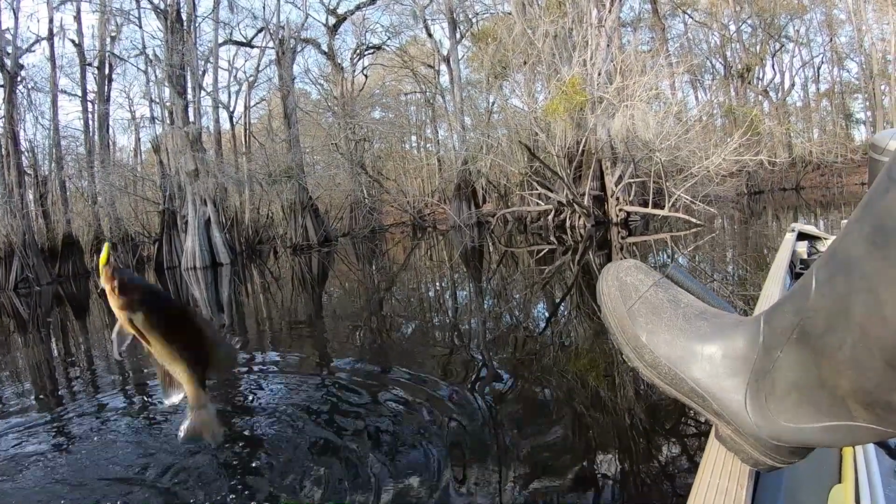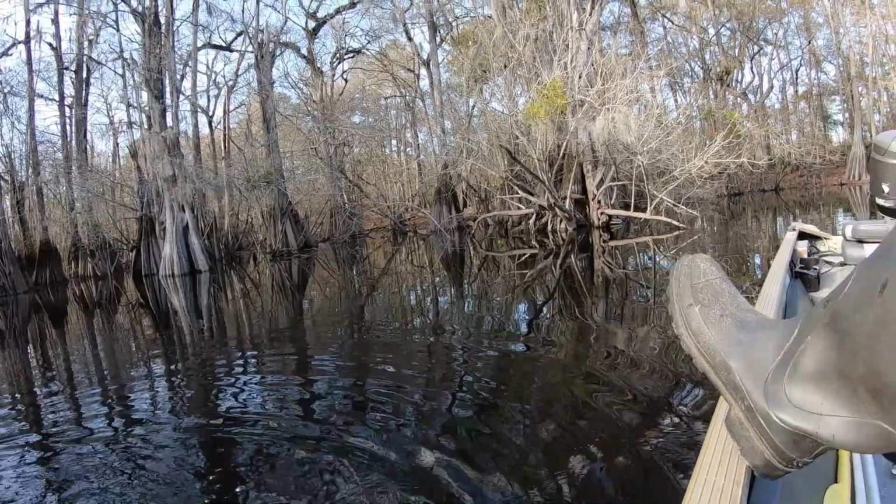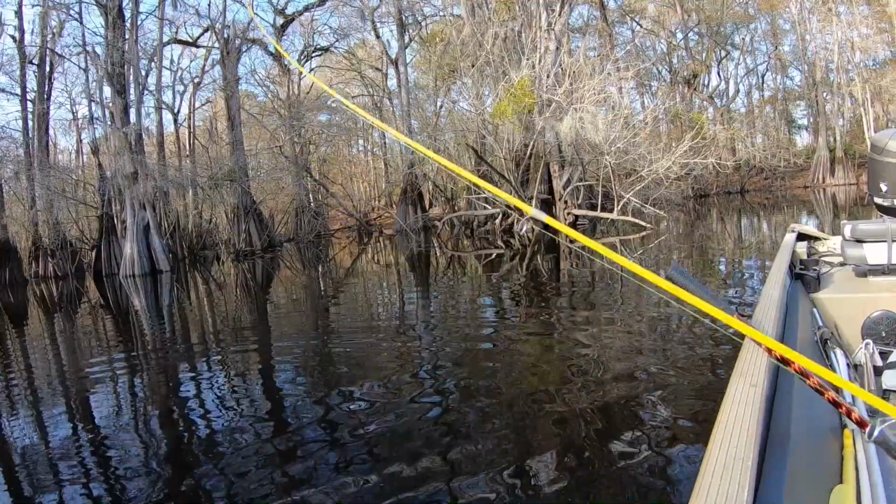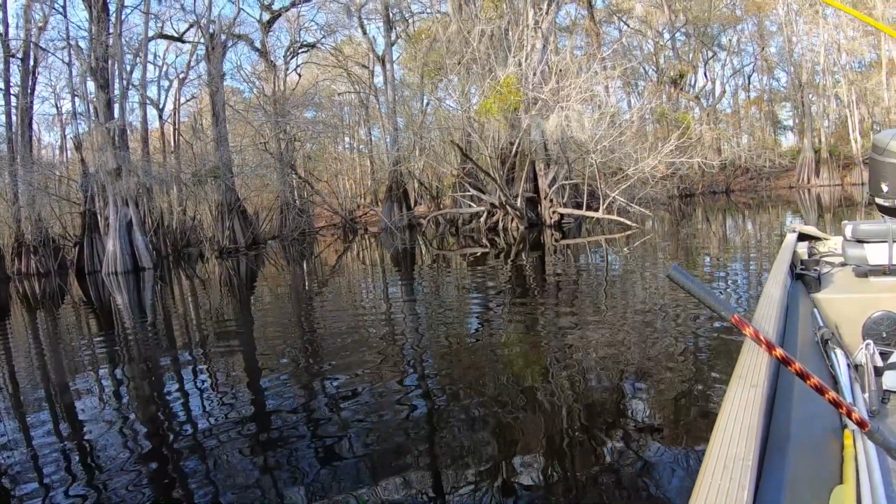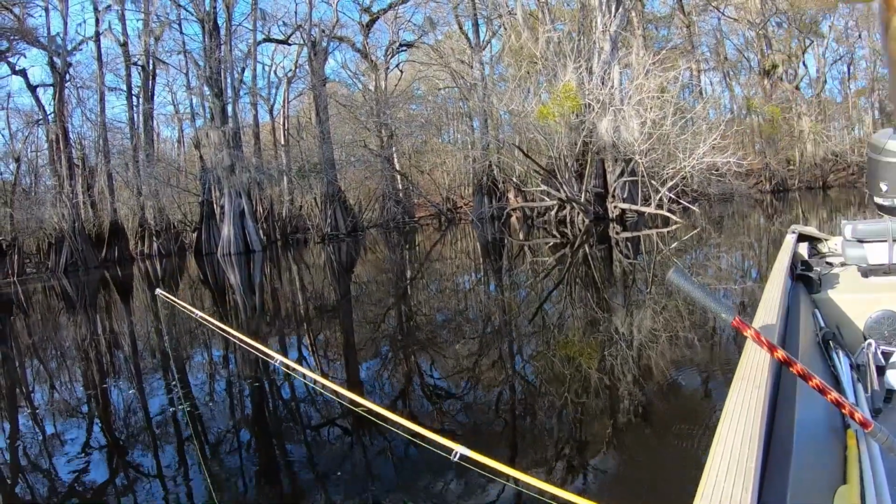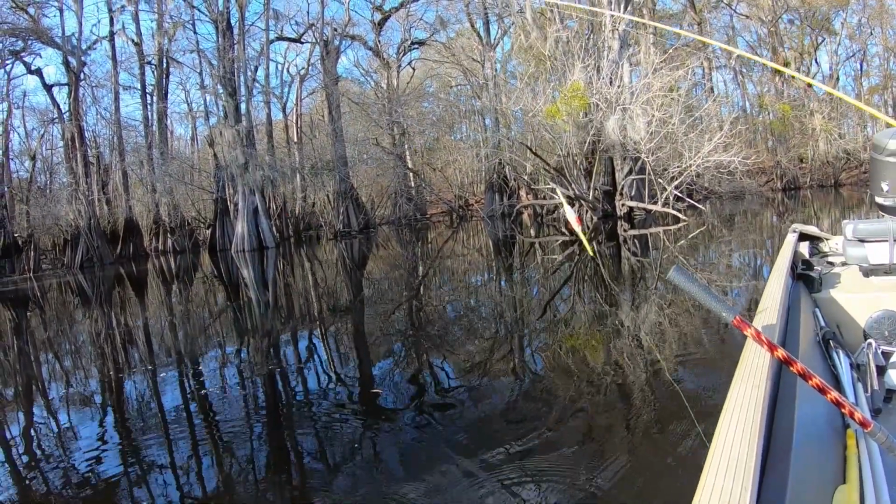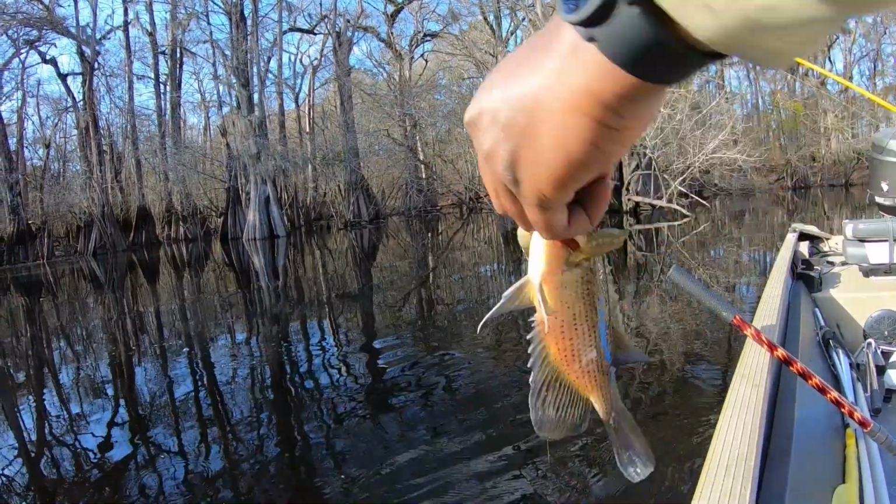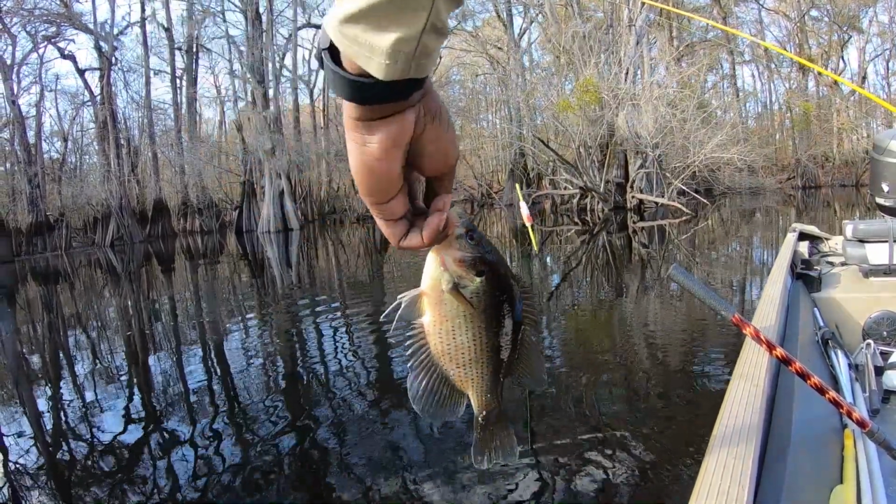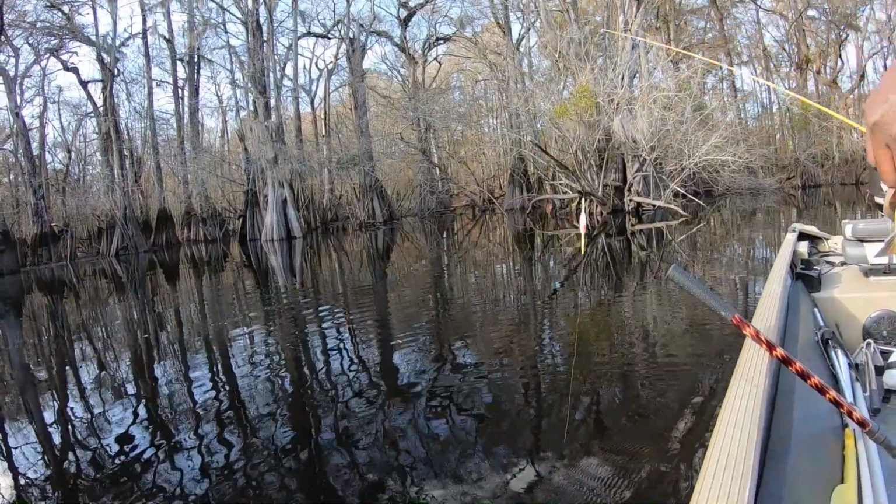Get your ass in here. Little creek bream. Calm down, bro. I hooked him. He wasn't going nowhere, that's for sure. Creek bream. He's going in the cooler though.